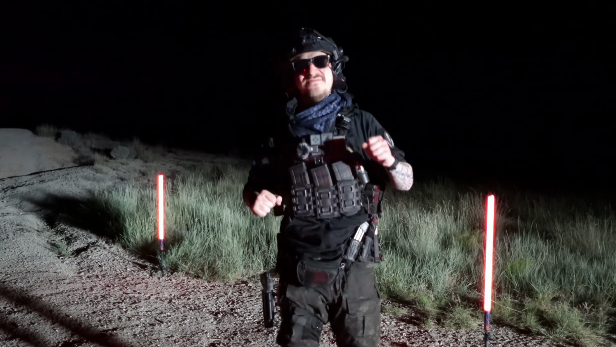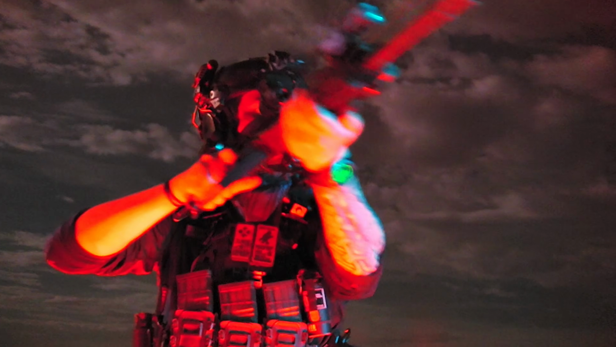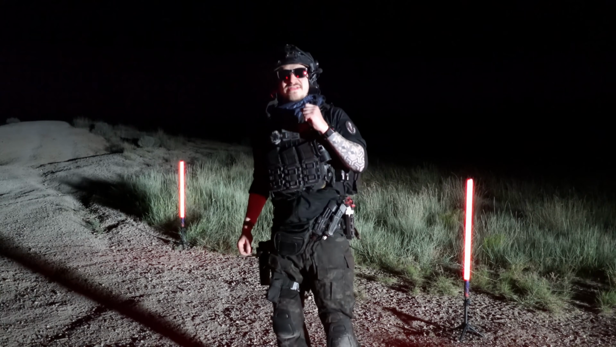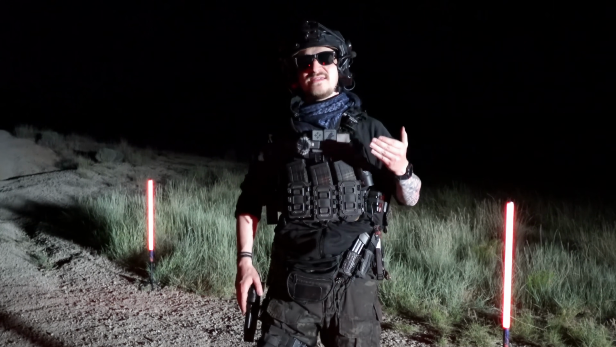The Binock NVG 50. This is a digital night vision. And if you are familiar with digital night vision, you have heard a lot of mixed things about them.